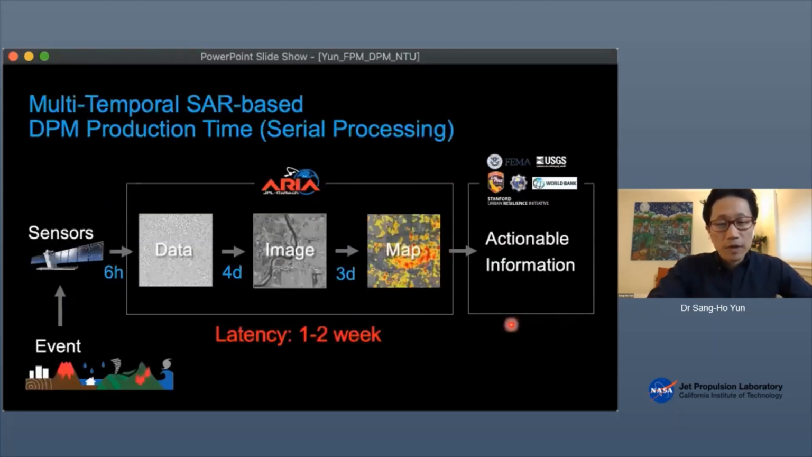Speaking of time, all this algorithm development effort and fancier and more accurate products don't come for free. In fact, they're very expensive. In terms of latency, it could take 1 or 2 weeks to produce DPM 2, 3, 4.